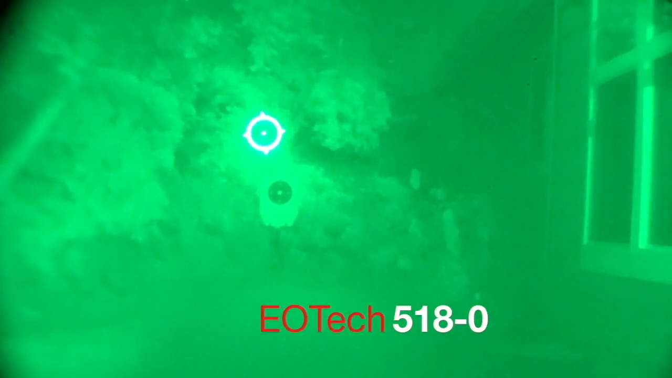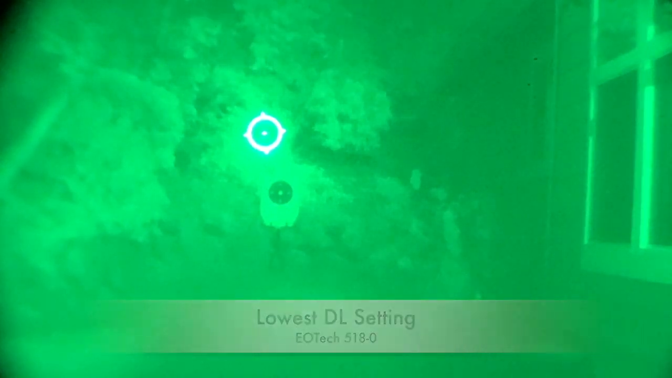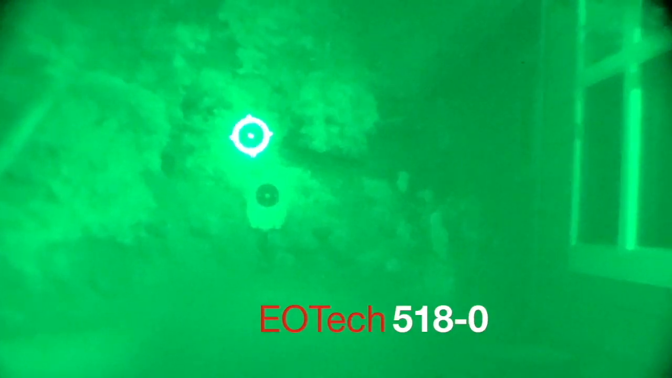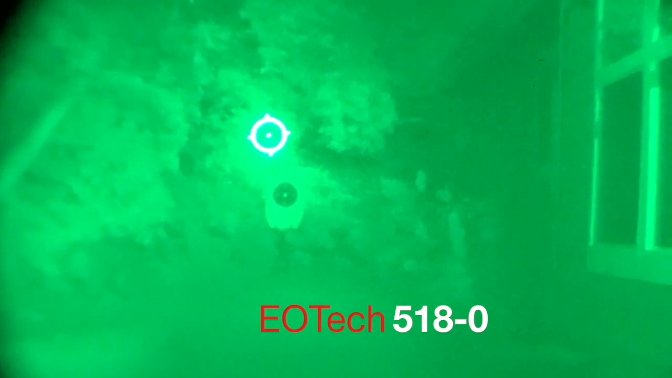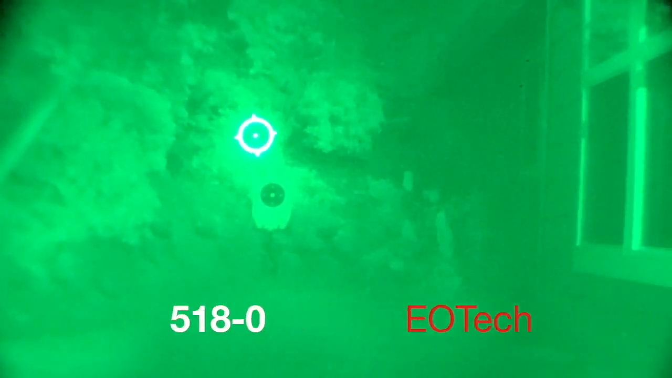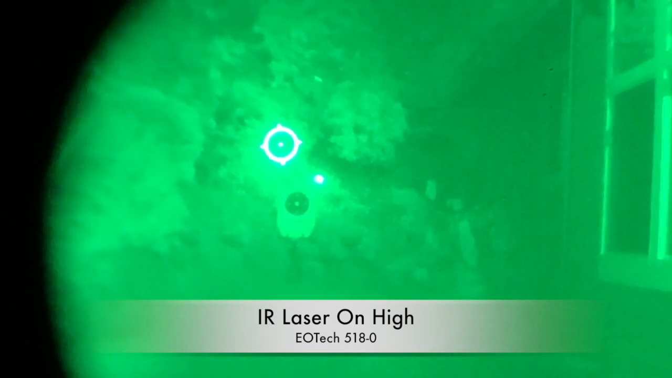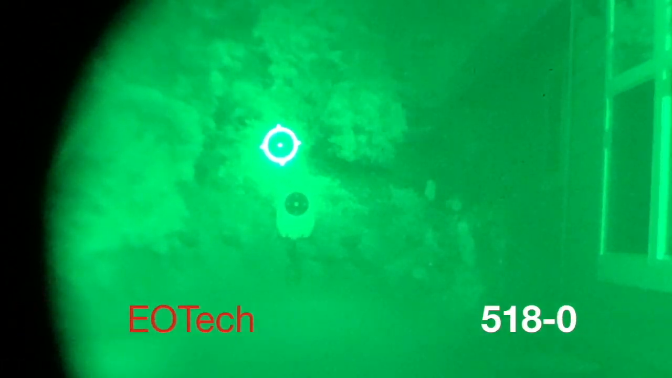Next up we have the EOTech 518-0, which does not have any night vision settings, so we are on the lowest daylight setting at this point. And you can tell it's actually pretty strong. So I would be cautious to use it for a long period of time. However, if I compare it to my IR laser, it's actually of similar intensity.